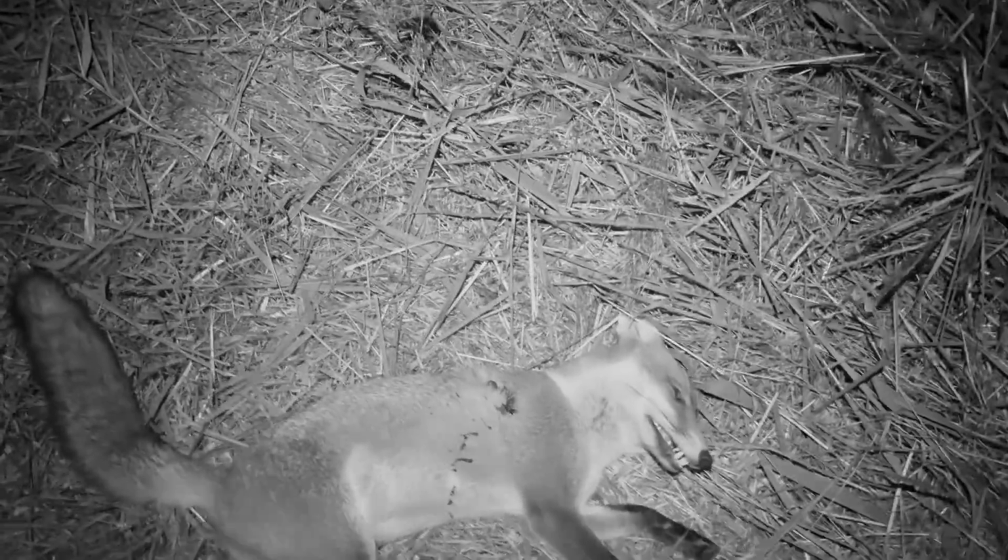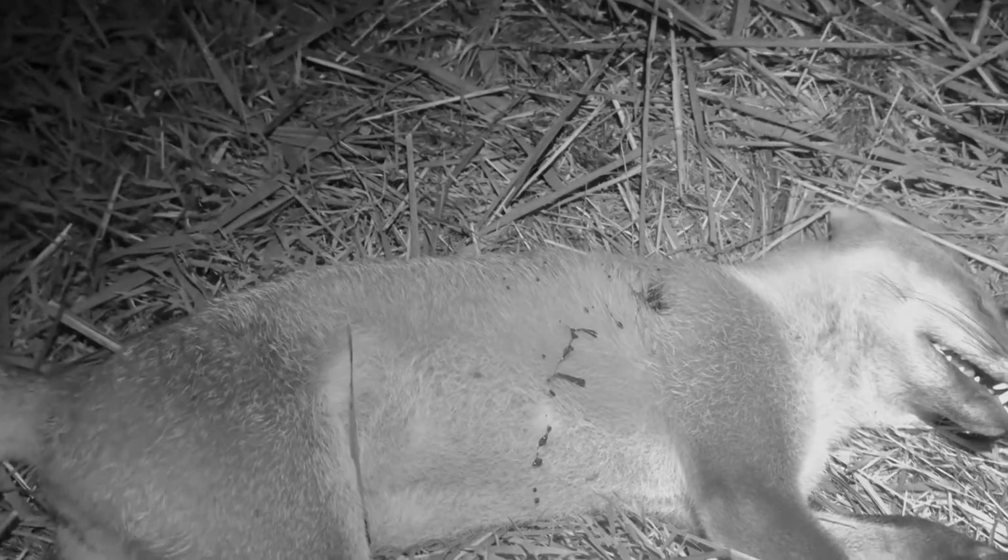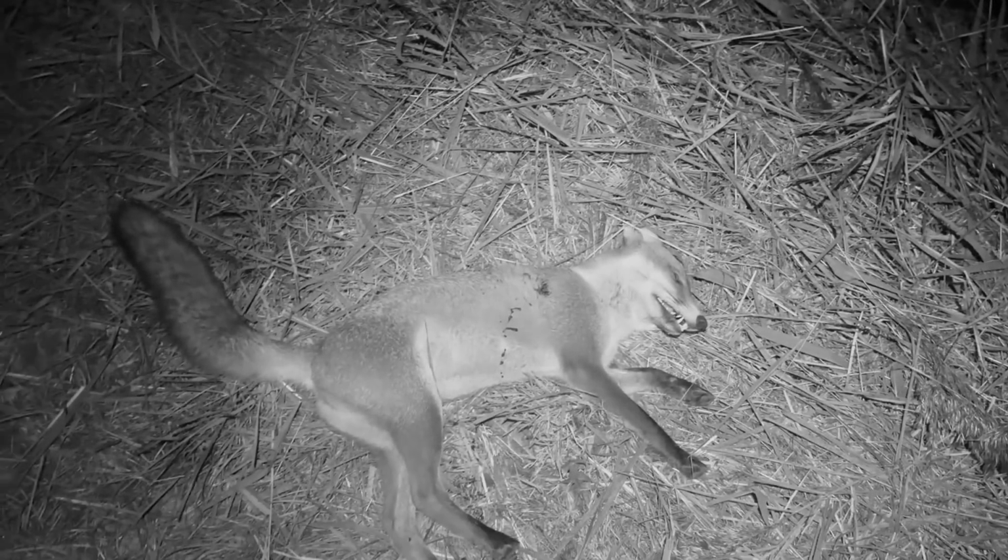Ah, yeah, right here. Didn't want to let it get too far up the dog, because these horses in the paddock. Jesus, these flies. Christ. Steve was right. Vixen, oh mate. Gotta get rid of this.